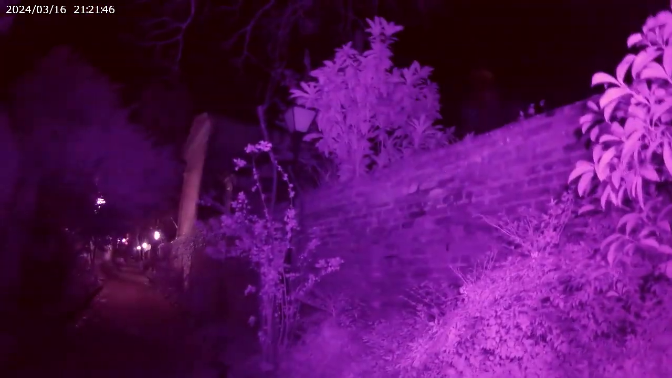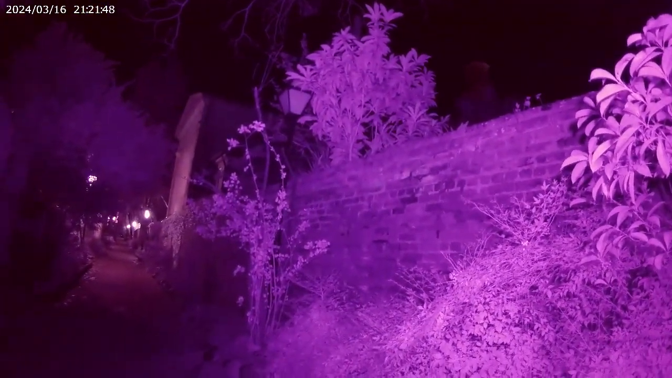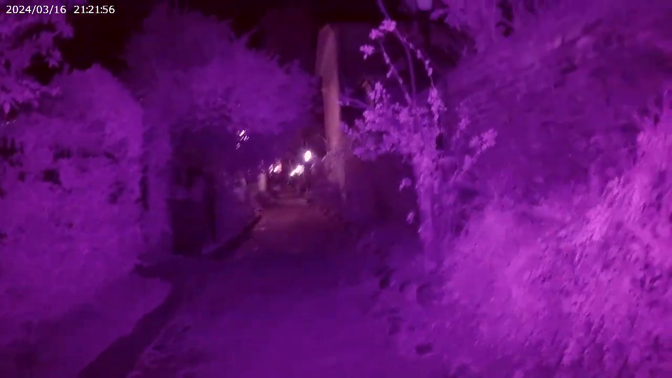We went 4, 5, 6. Again, above an 8 is where I get excited. This is 4.1. Is it because of the lights? Usually the lamps will give us up to like a 7, so I go straight to an 8, where I'm gonna count that as maybe being paranormal.